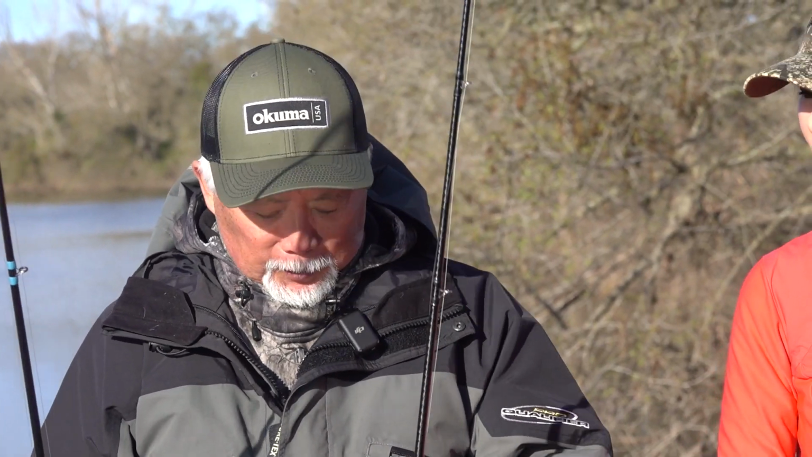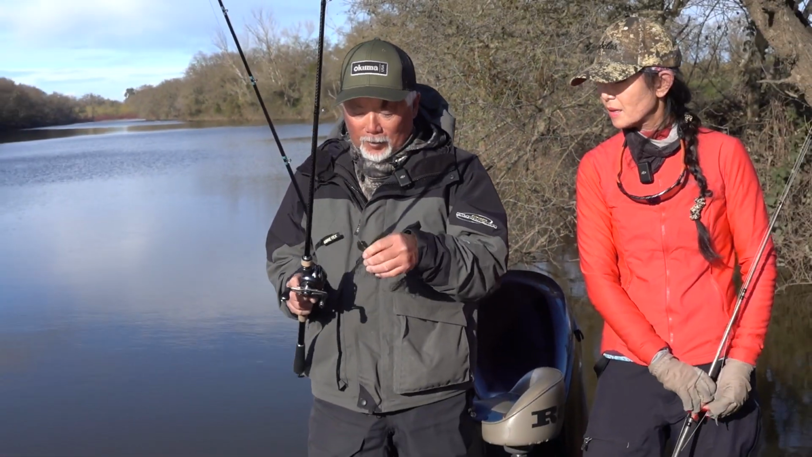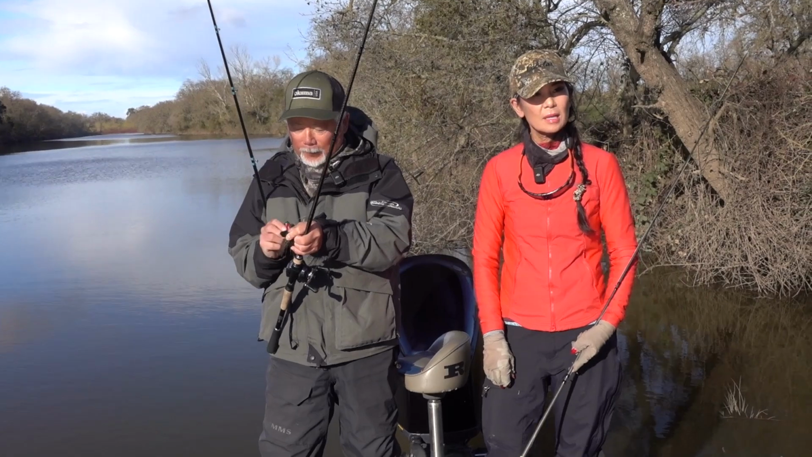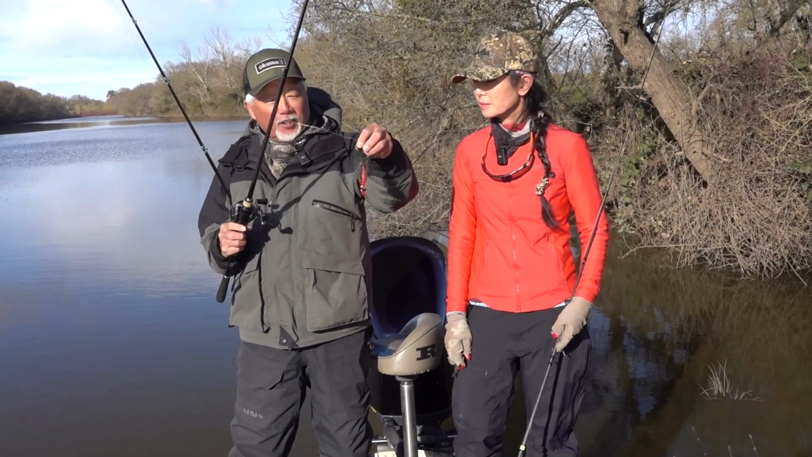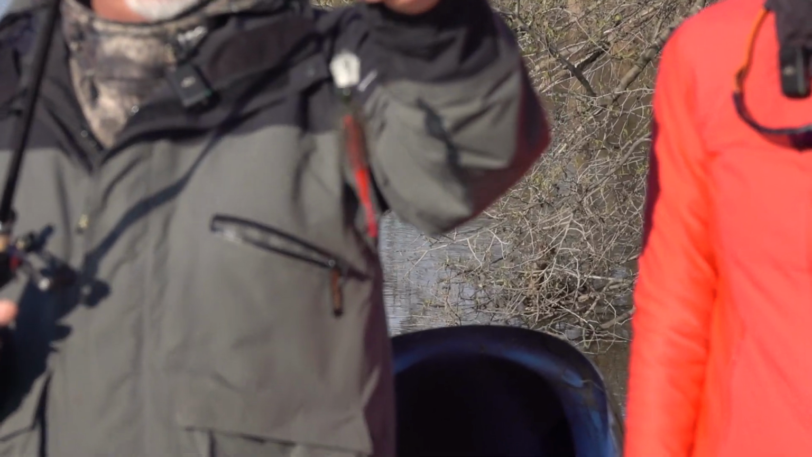Because they're in pre-spawn now, right? In pre-spawn. And then I go to a chatterbait, and you want to use a dark color again. I'm using a dark colored chatterbait, 1/2 ounce, so I can click the weeds. I'm mainly fishing in 4 to 6 feet of water, and I caught some big ones on this guy today. You got a real nice one today. They've been chewing on this thing.